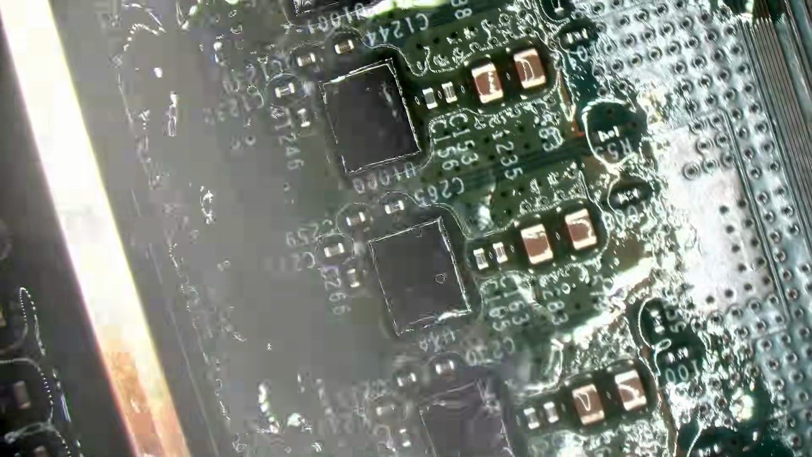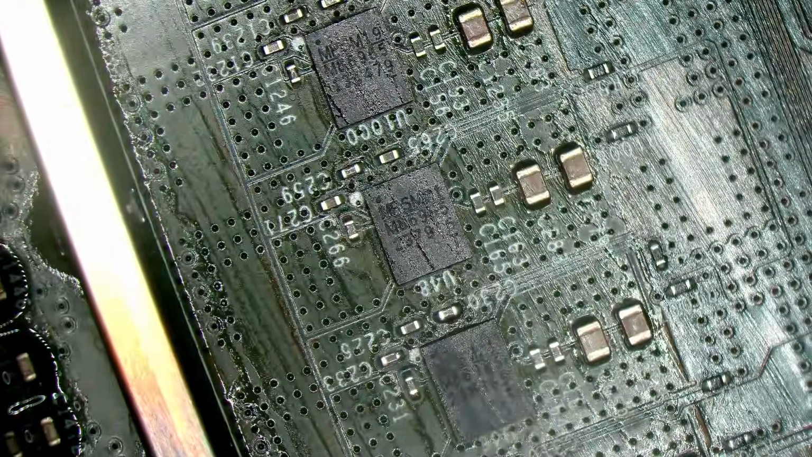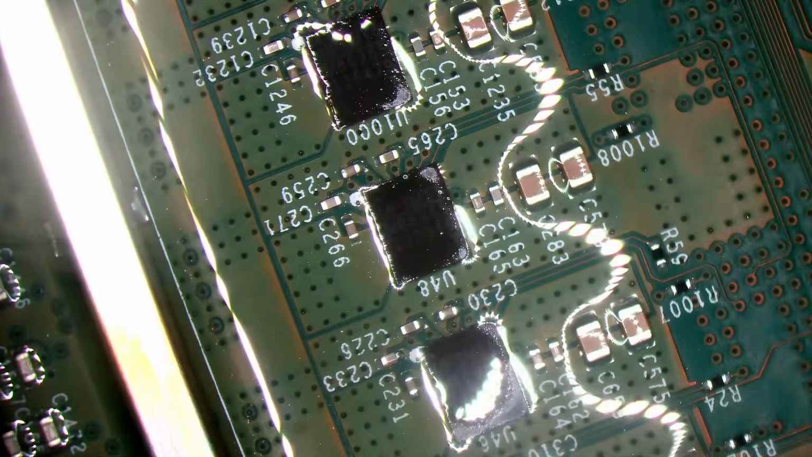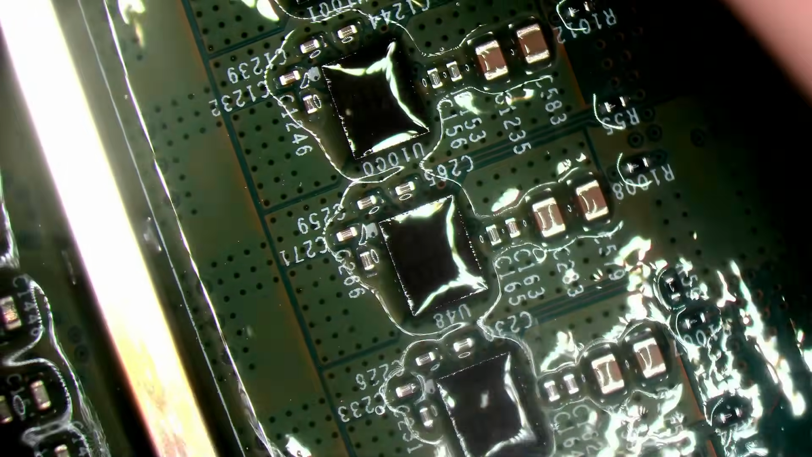Okay, so I've replaced the MOSFET. The board's a bit warm at the minute, but I've got to put it back together enough for testing anyway, so it should cool down in time. But yeah, there's a few things here. So obviously I'm doing this under warranty first of all, so please don't think that I'm just trying to make up excuses or anything like that to try and get out of fixing this for free, because I'm not going to do that.